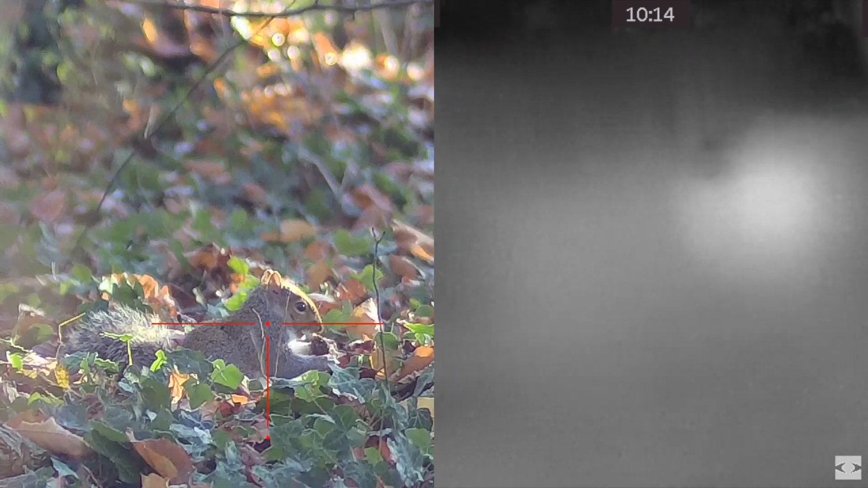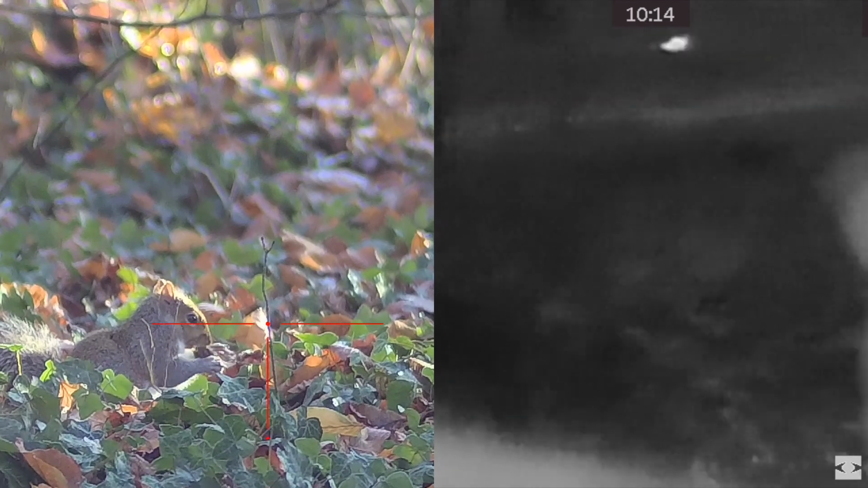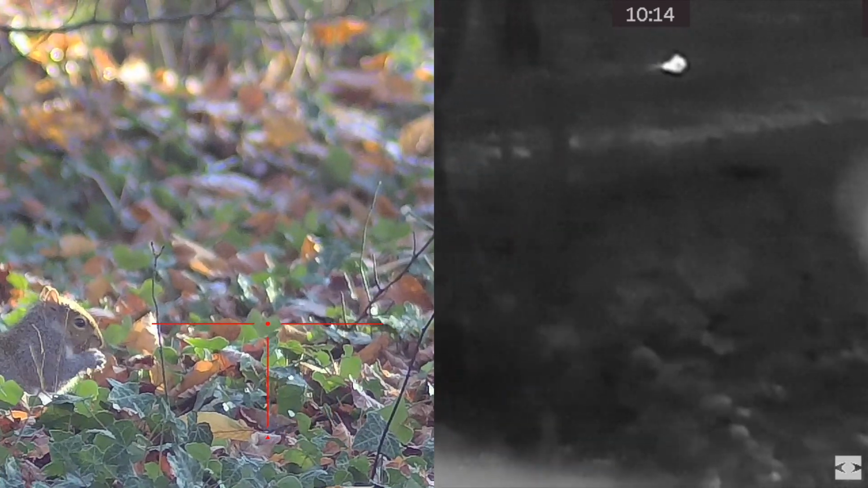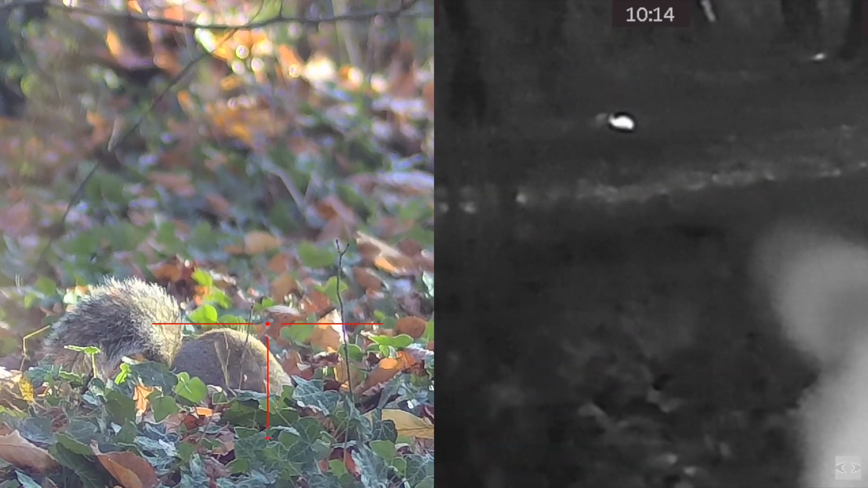But if you've got a ratting permission or something like that, this device would be amazing for rats and stuff, because this is about, like I say, 15-16 yards away. You'll see him in a minute. I'll pick him up on the scope cam. There he is, and I'll try and get him in view on the thermal at the same time. Now he has a little jump around and a munch, and we'll keep him in view.